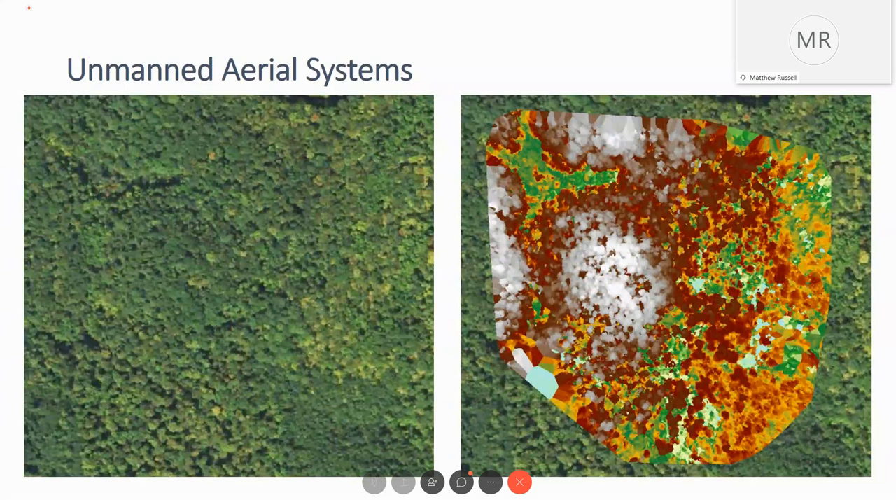And what that does is it creates a point cloud, and then we use that to create a digital surface model. So it's another way to create a point cloud without using LiDAR. And we can say something about an area using a drone in this manner.